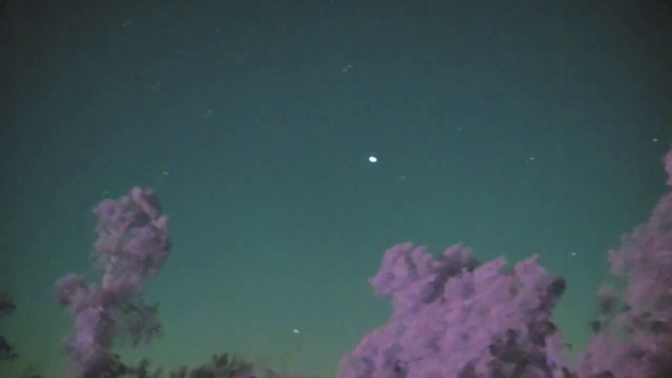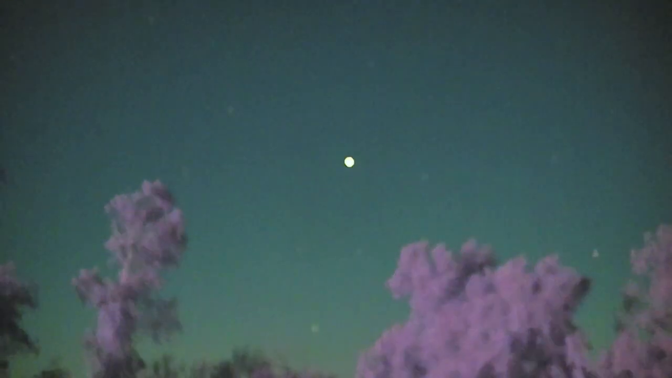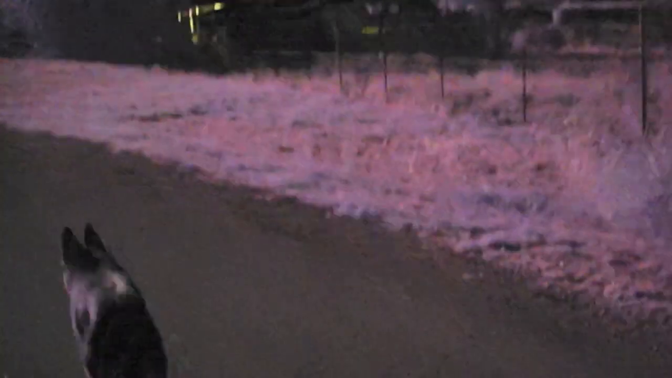If you're wondering how to get to the different colors, you can see there's a plane over there, so I can focus on him. He's way out there. Anyway, if you're wondering how to get to the different colors and more settings, you just hold the select button and it'll bring up a new menu.